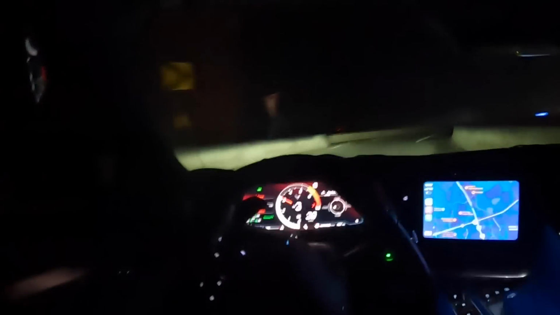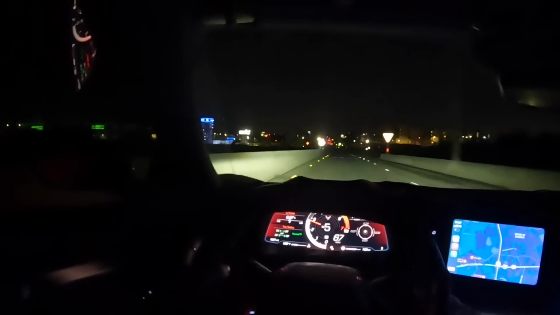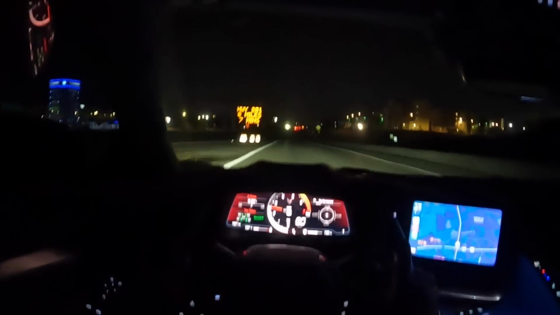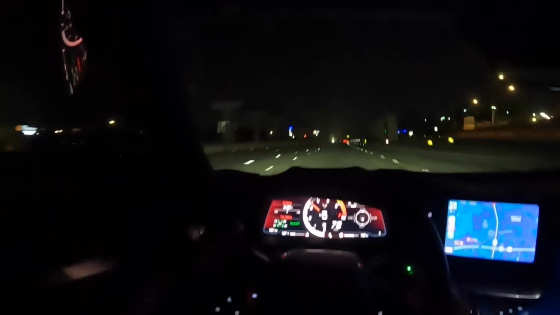Holy tits, it's like a goddamn roller coaster on rails. Oh, it just wants to go faster and faster. Can't see dick. What is this? Wow. Classic Mexico construction, eh, boys? What the fuck is this road, bro? I'm tripping.